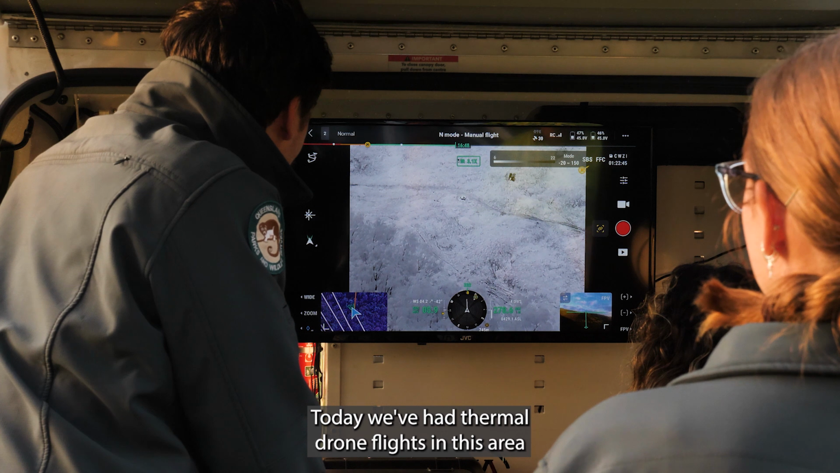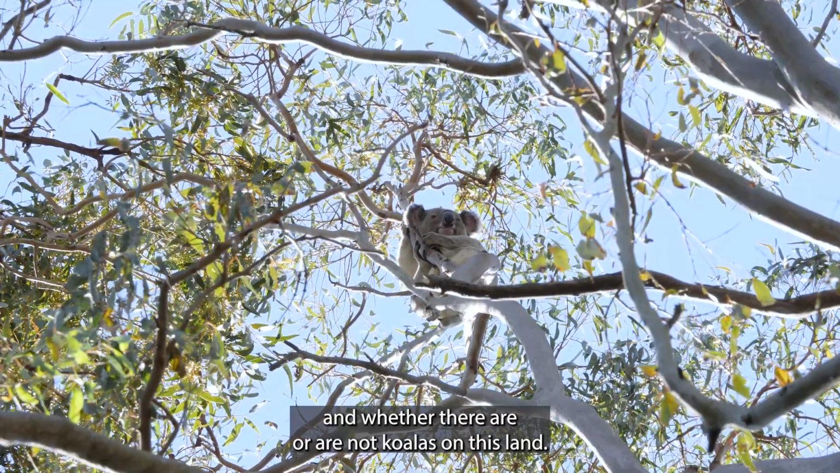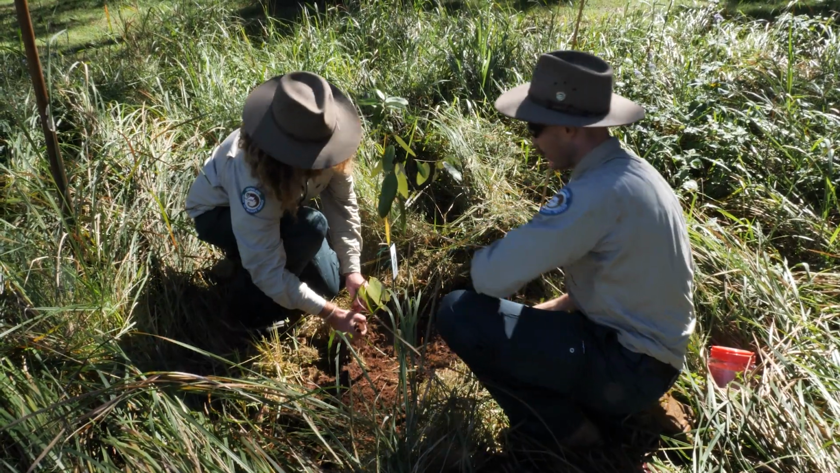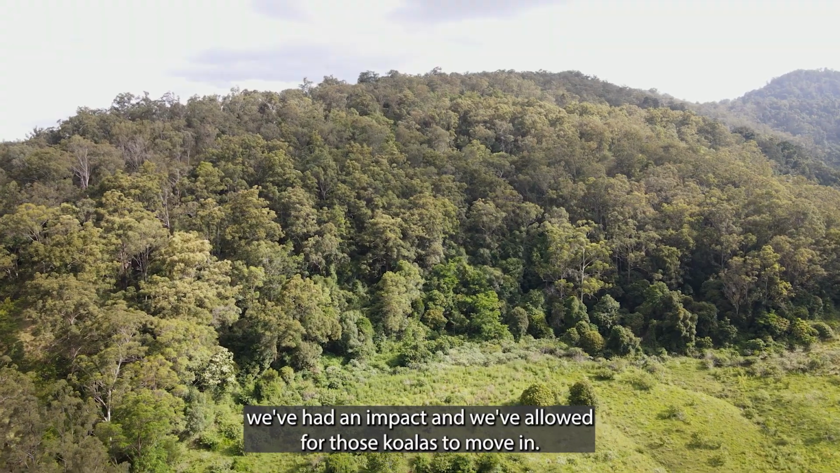Today we've had thermal drone flights in this area to get an idea of the populations and whether there are or are not koalas on this land, to give us a good baseline for in future, once our restoration work's been completed or during its ongoing growth, we'll be able to see whether or not we've had an impact and we've allowed for those koalas to move in.